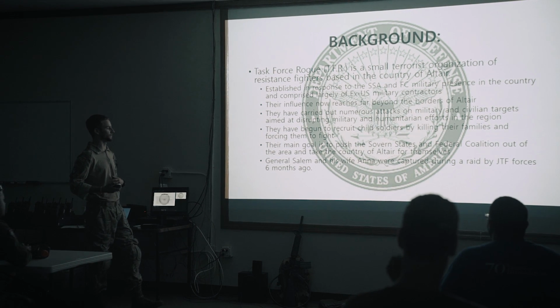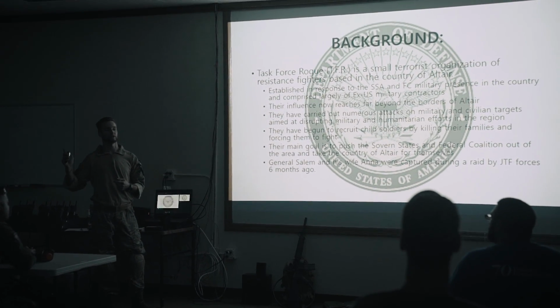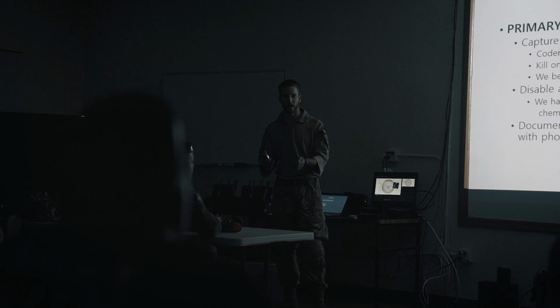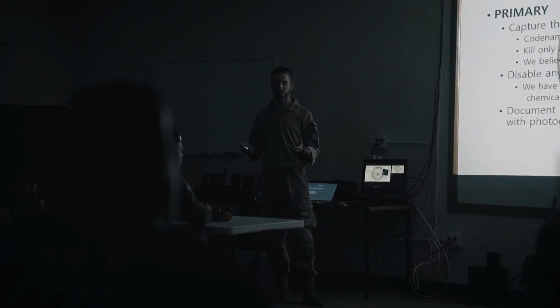General Salem and his wife Anna were captured during the raid on the JTF. He was the person who extracted the information of General Salem we captured with the success of Operation Hydra in May of 2017. You can see this mission linked in the top right corner now. Your main objective is to find this bomb maker and get rid of whatever chemical weapon he's in possession of.